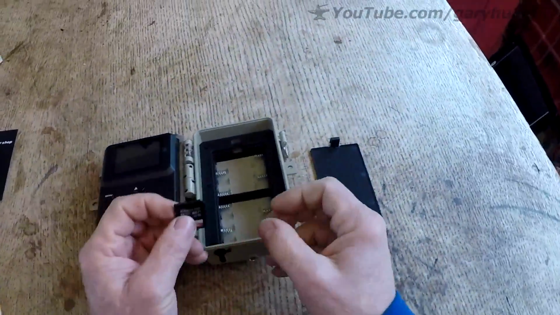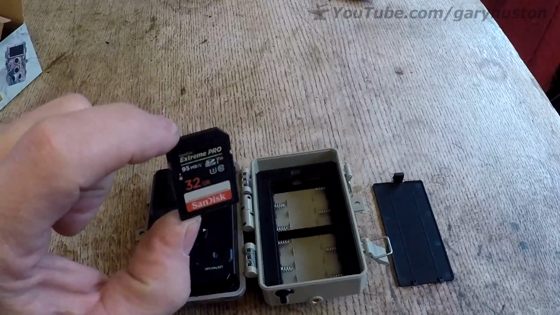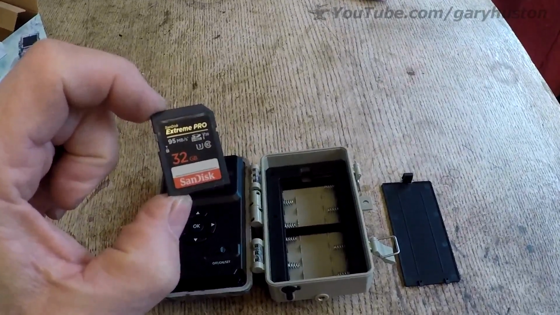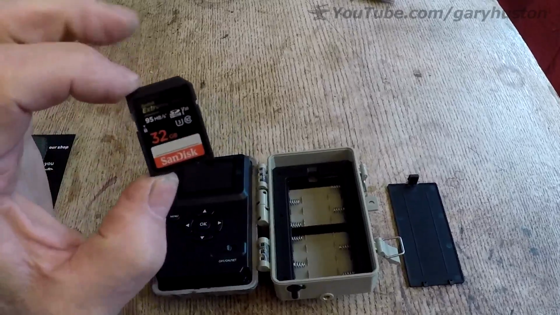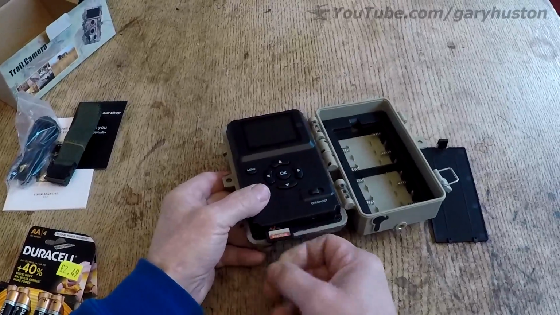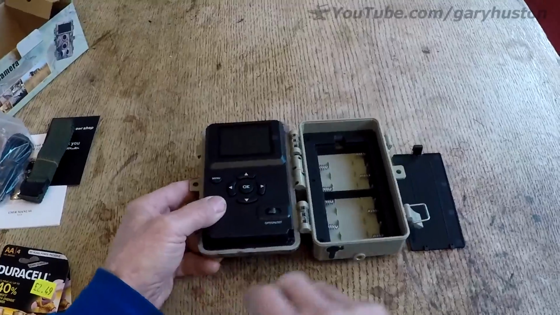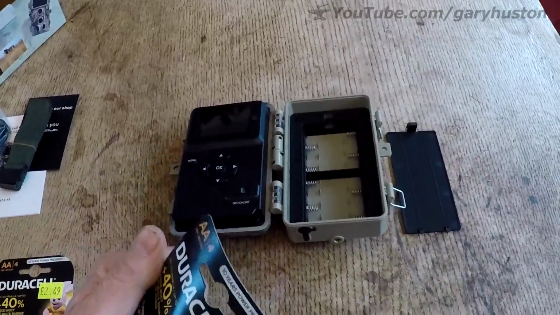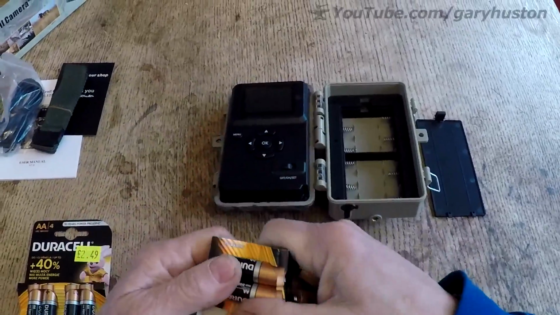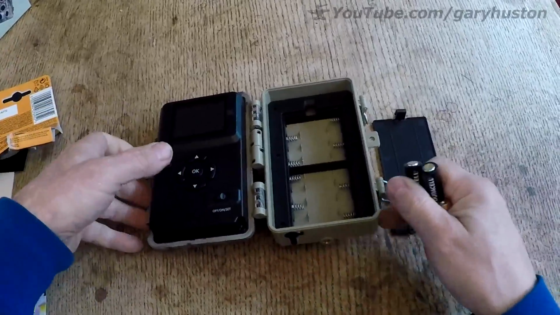Now I like to use a fairly decent SD card. I always try and go for the most expensive I can buy. This particular machine will only take up to a 32 gig, which is ample really. But if you don't get good quality, you can get poor images and failures. So that just pushes in there, goes in very easily, and is sort of spring loaded, so don't force it. If it's not going to go, turn it around and try it the other way.